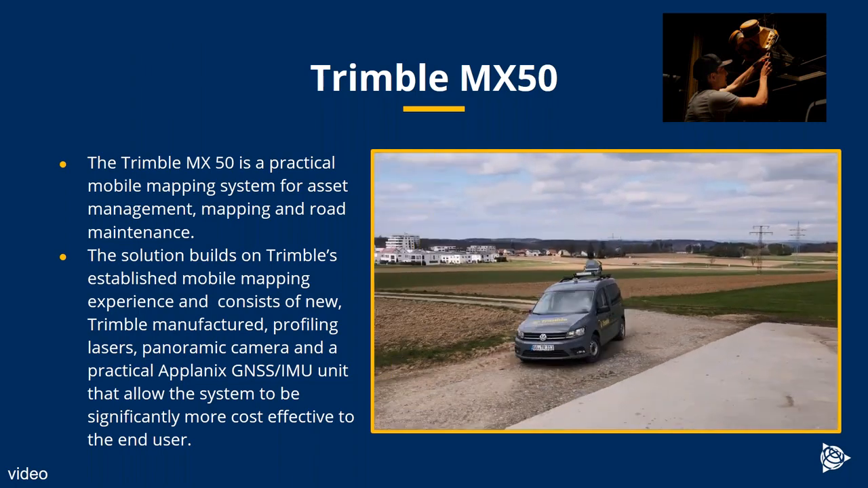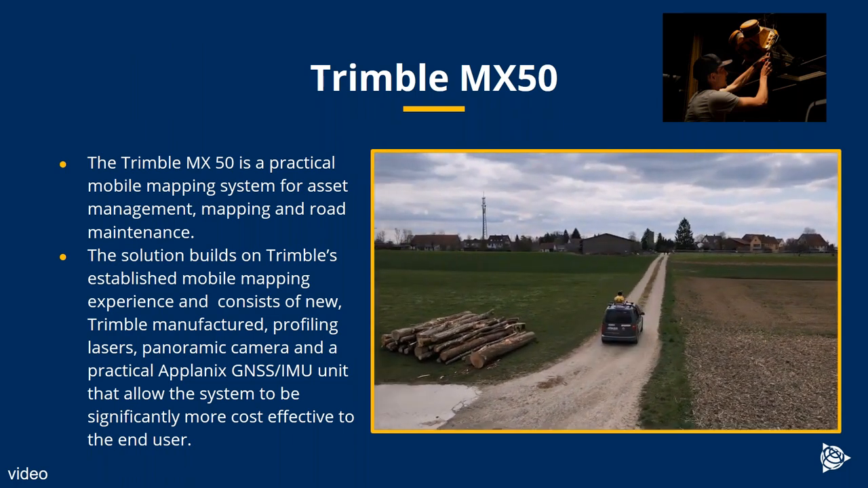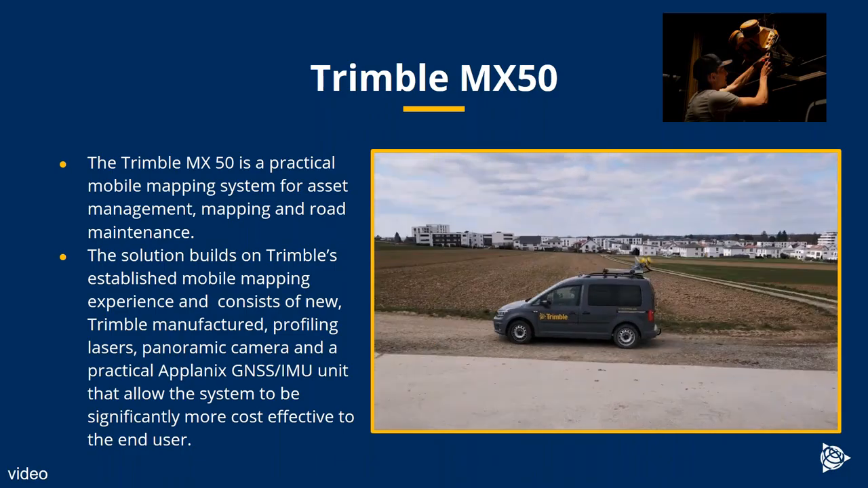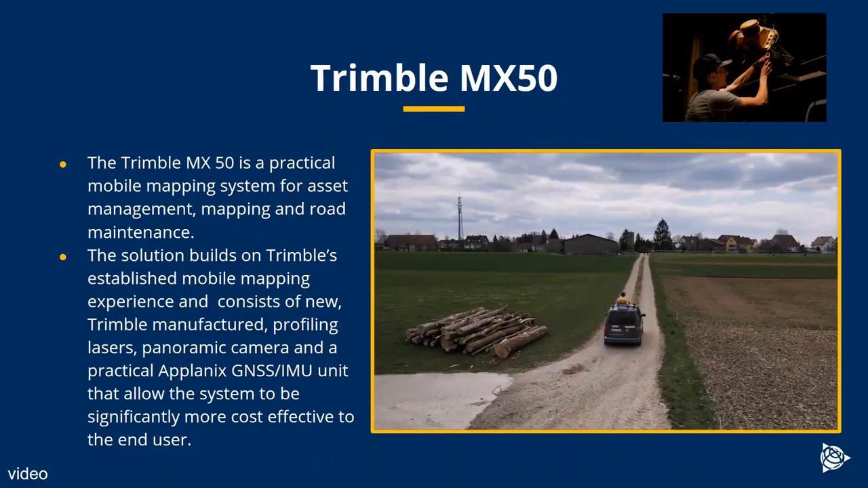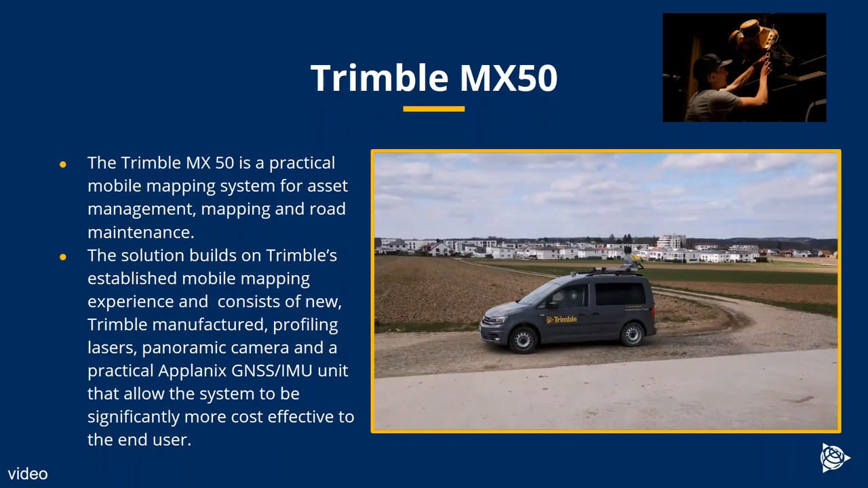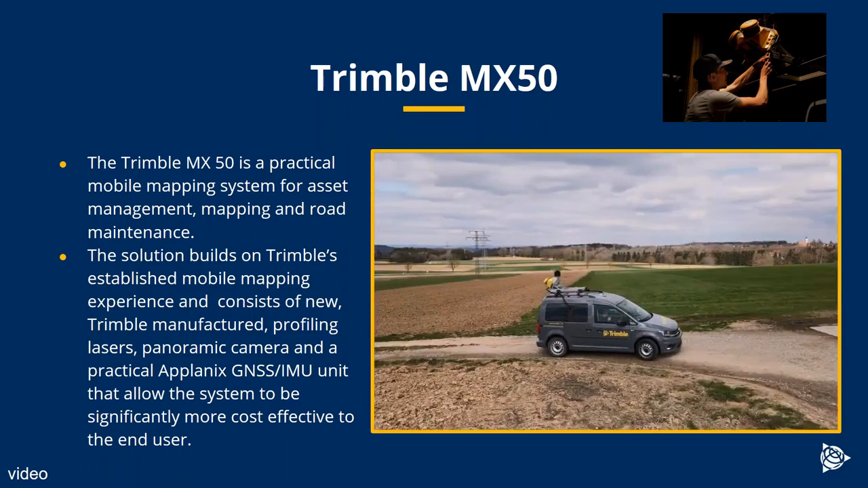So the MX50 has been designed as a practical mobile mapping system for asset management, mapping, and road maintenance. We're building on our experience both in mobile mapping and also in Trimble laser scanning, bringing the two things together along with a panoramic camera and a Applanix GNSS IMU unit.